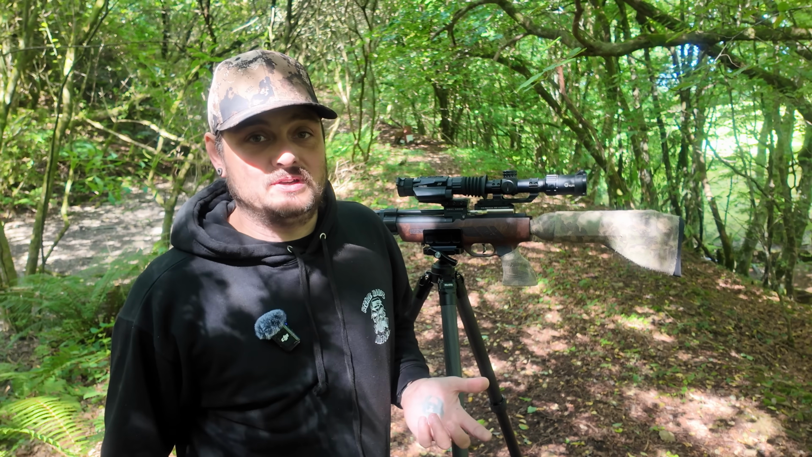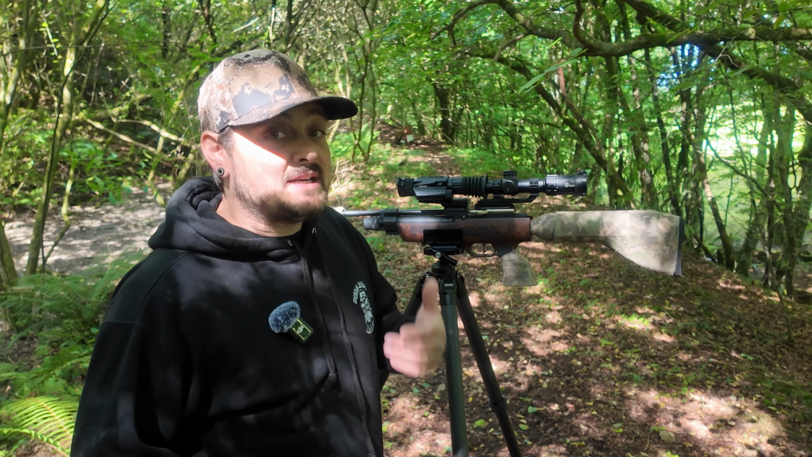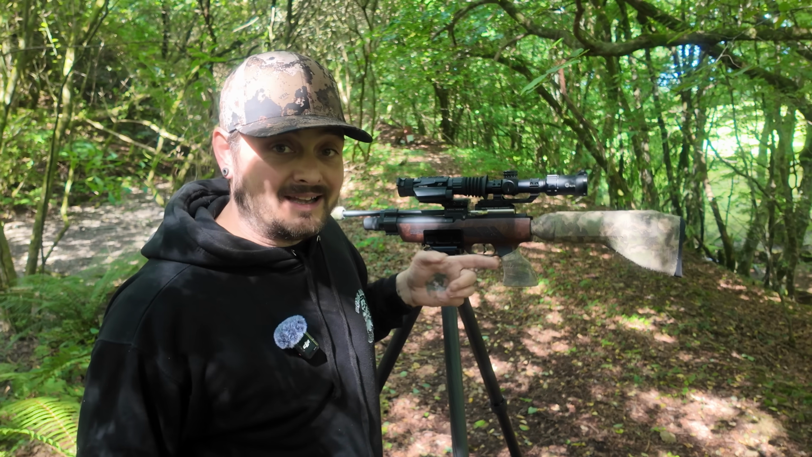I wouldn't use it as a clip-on. I didn't really want it as a scope. I wanted it as a spotter, but it does bill it as being a 3-in-1. So as a clip-on, it lost a lot of value for me.